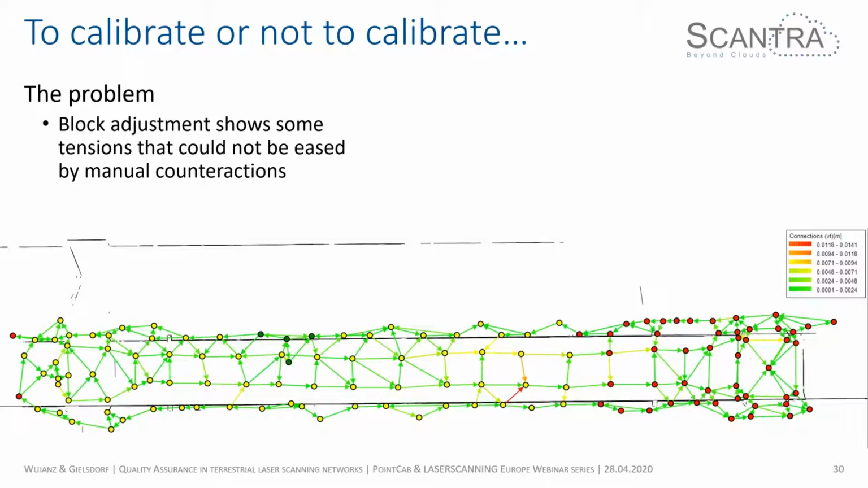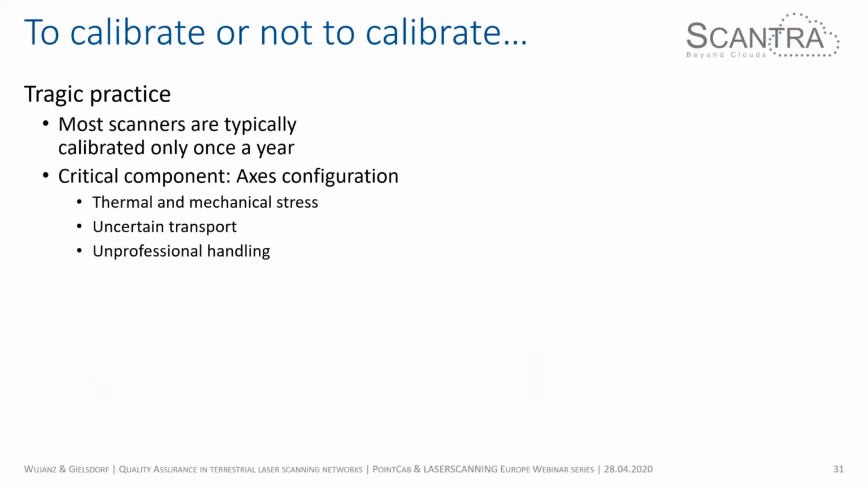And then I had a look at the data, and I told him the following. It's actually a tragic practice in terrestrial laser scanning, because most of the scanners that you see are typically calibrated only once per year. Most of the scanners are not really treated too well because, of course, they are quite pricey. So they are used to a large extent, and if they're out of the race, they can't bring in money to the company.